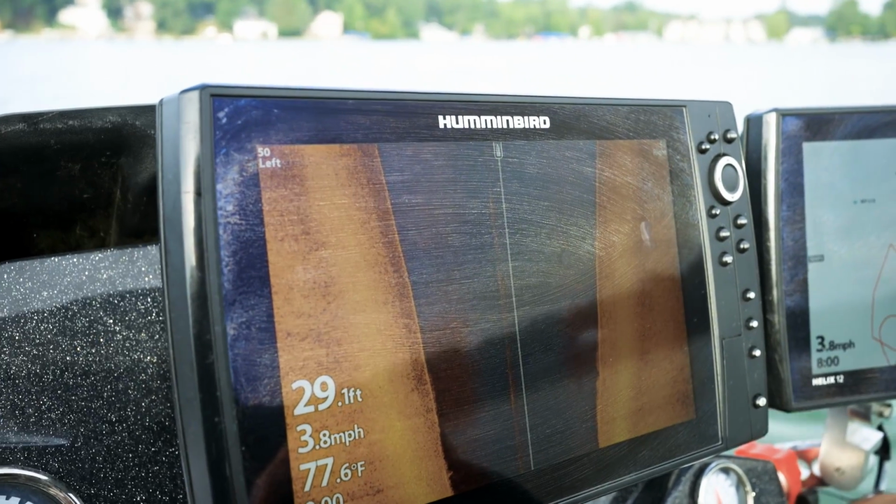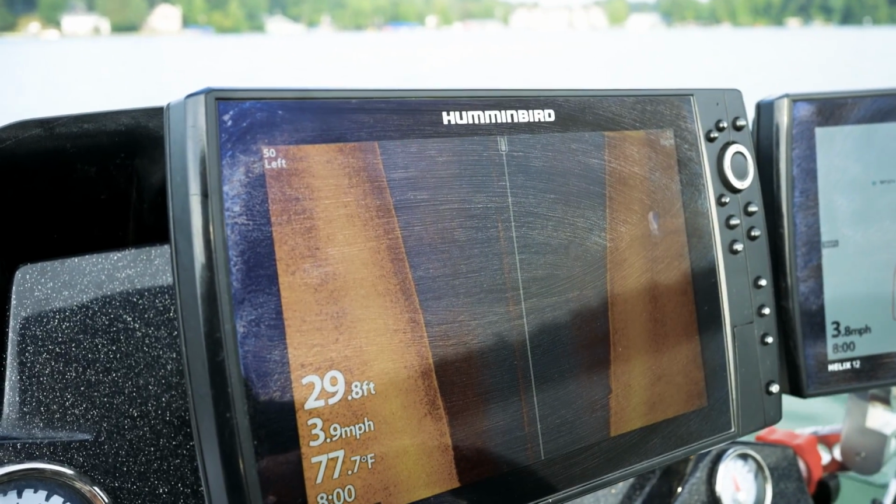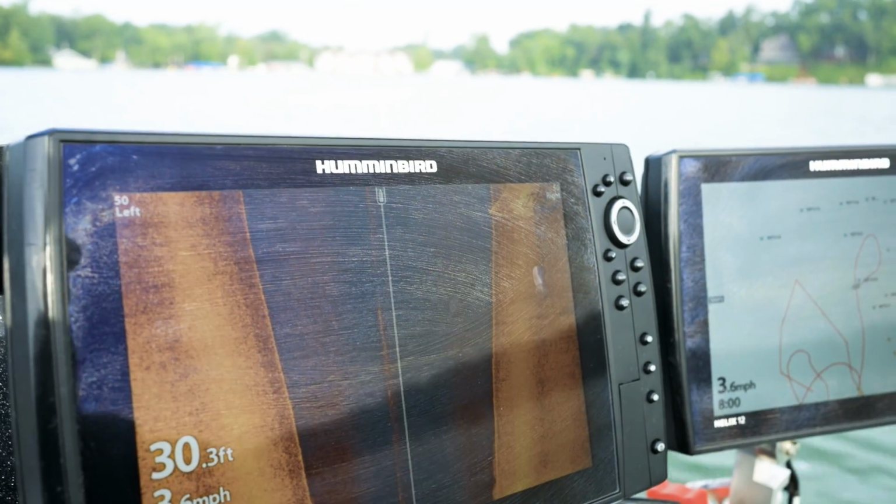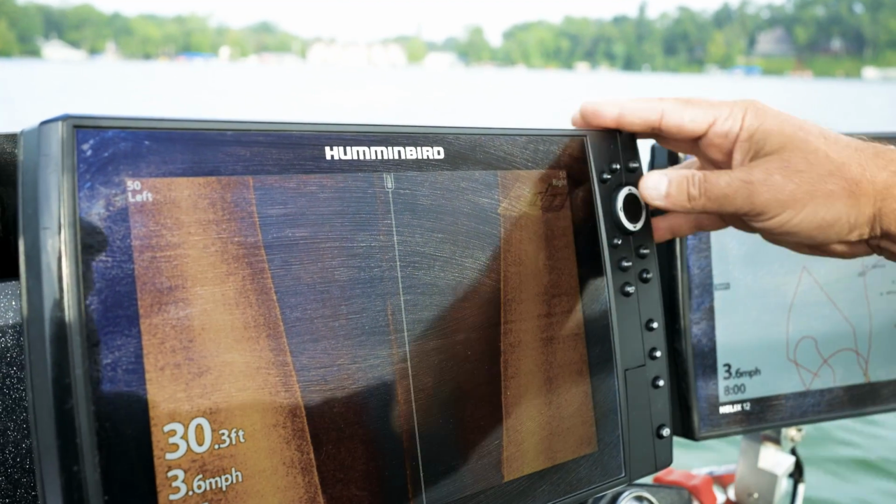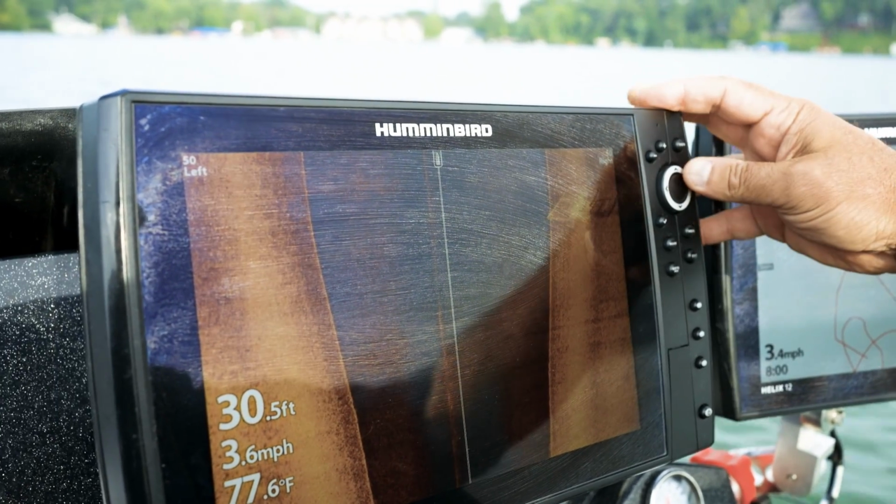Like right here, this is no joke, it's a boat lift that I found years ago out in 30 feet of water. See, you can actually see the boat lift out in 30 feet of water. I can scroll it, you can actually see the stringers of the canopy right there, and it casts its own shadow.